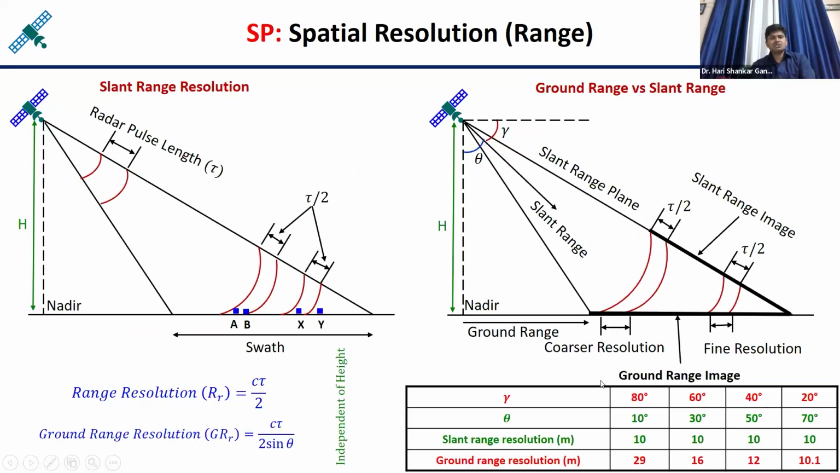Now coming to the range resolution. As I already mentioned, the slant range resolution is c tau by 2, which I have already explained. And slant range resolution means resolution along this particular line. If we project this resolution over the ground, then it is called the ground range resolution. And this ground range resolution expression will be c tau by 2 divided by sine of theta, where theta is the look angle, this one. Okay, and if you are writing in terms of gamma, which is the depression angle, then theta equals 90 minus gamma. So in place of theta you can write 90 minus gamma, then it will be cos gamma, and you can write the expression c tau by 2 cos gamma.